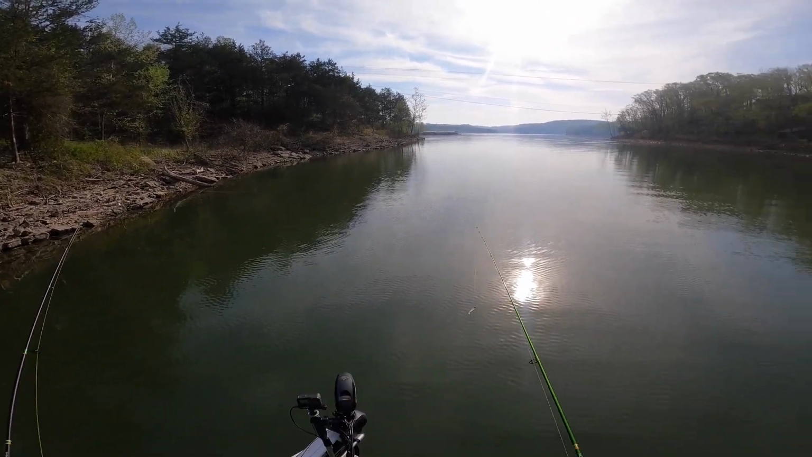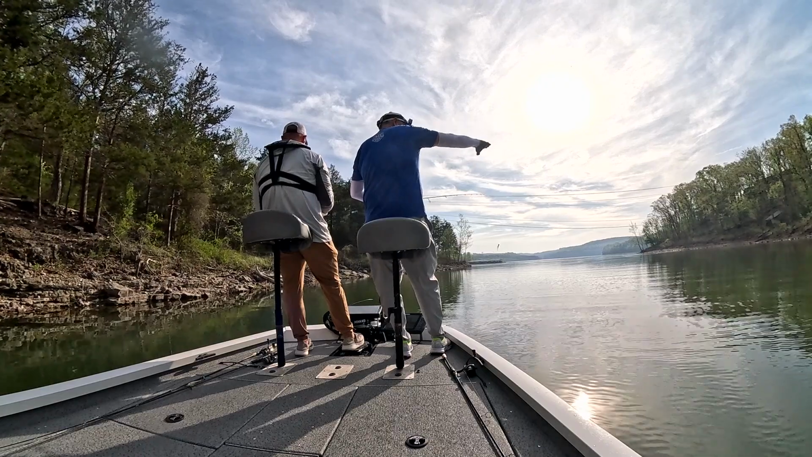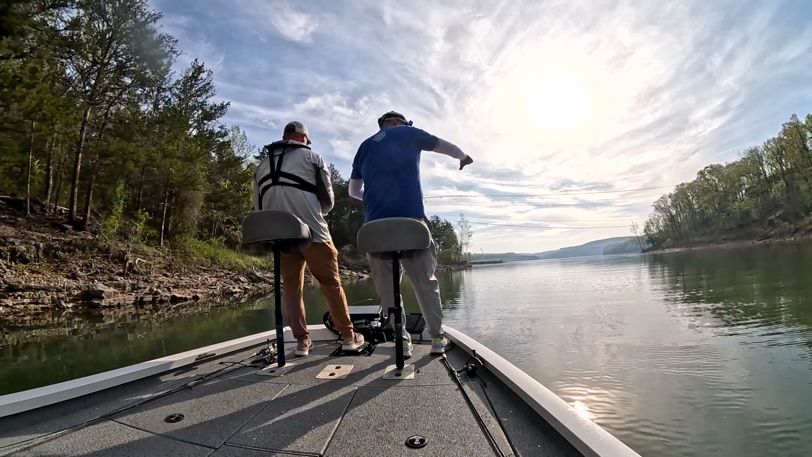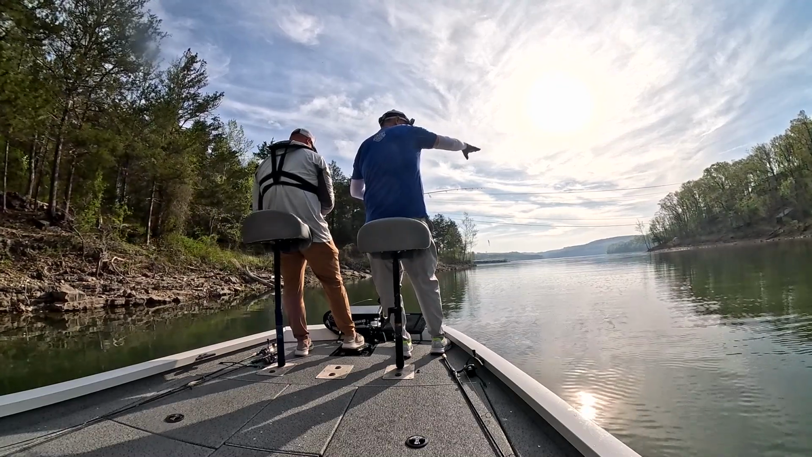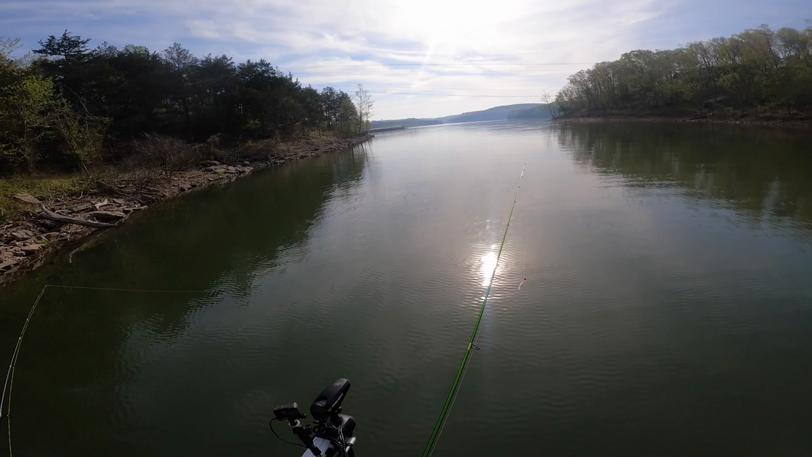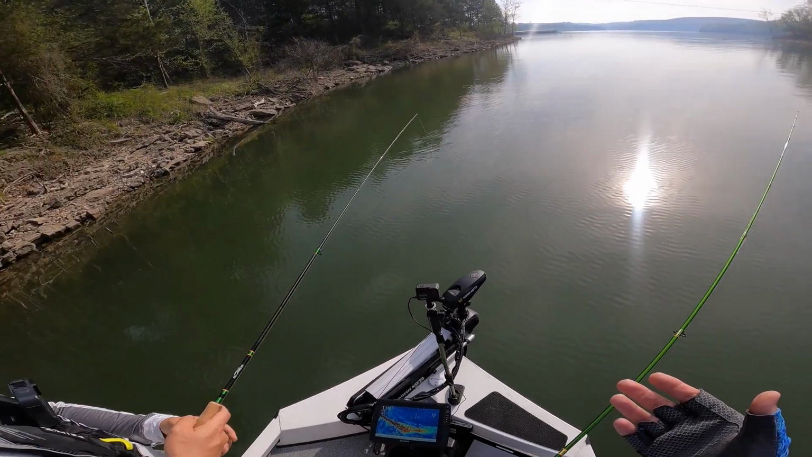I don't think the crappie will be over here. This bank over here is more of a sloping bank, and it just gradually gets deeper. So that's where it looks like the shelf where the crappie would be spawning, and that's where we caught the fish. So, like I said, you don't have to worry about that anymore when you're a scoper.